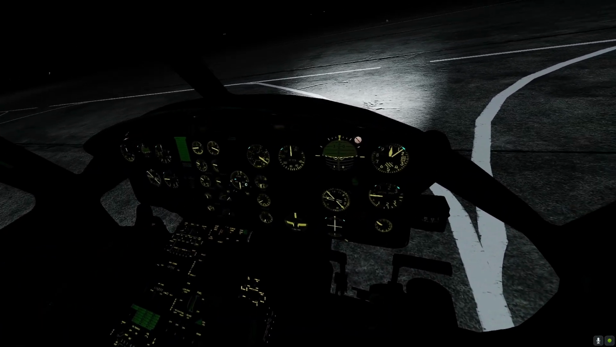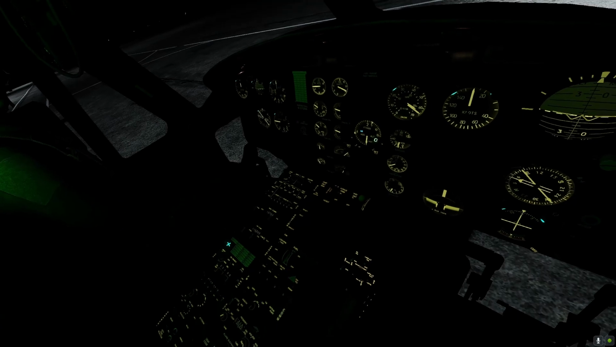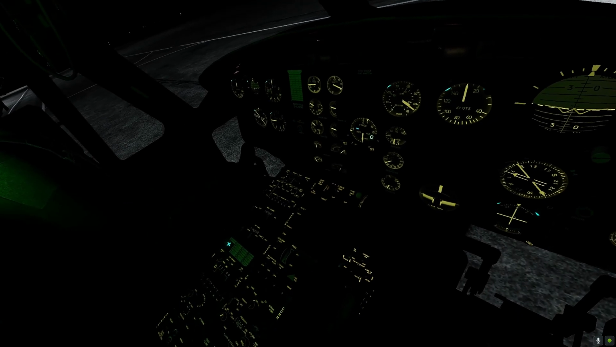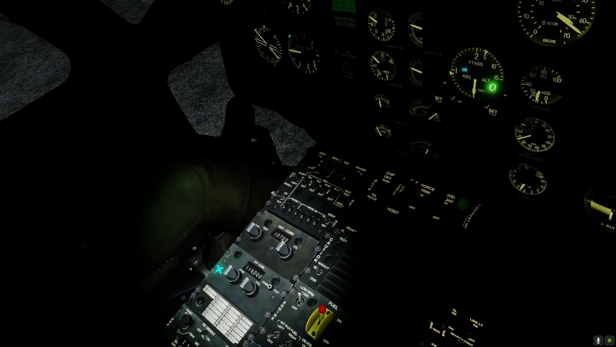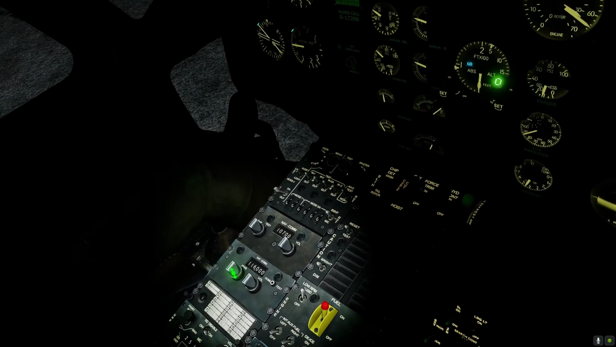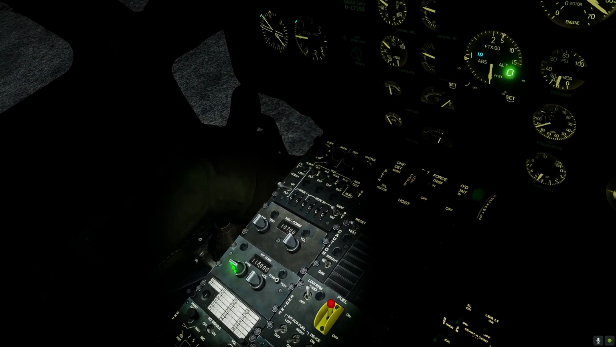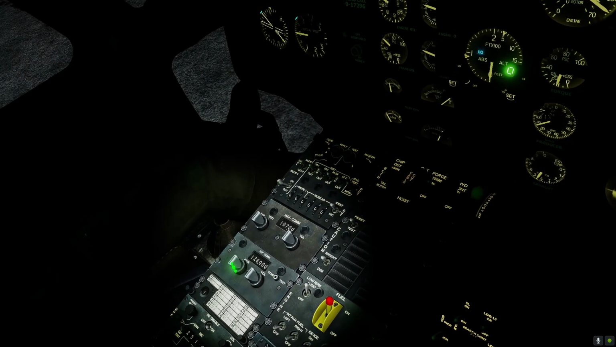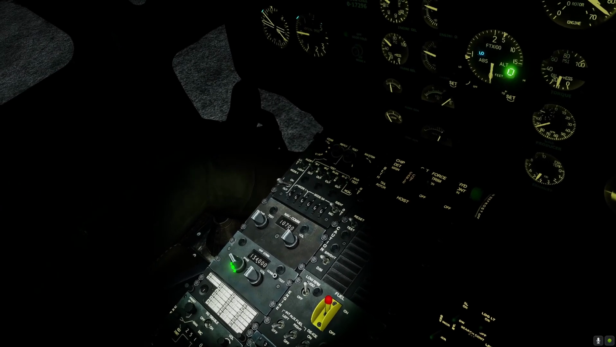And set my radio. That's my Victor. We call them Victors. It's actually this guy right here. It's the VHF com. Power's on. Set for 134.000.